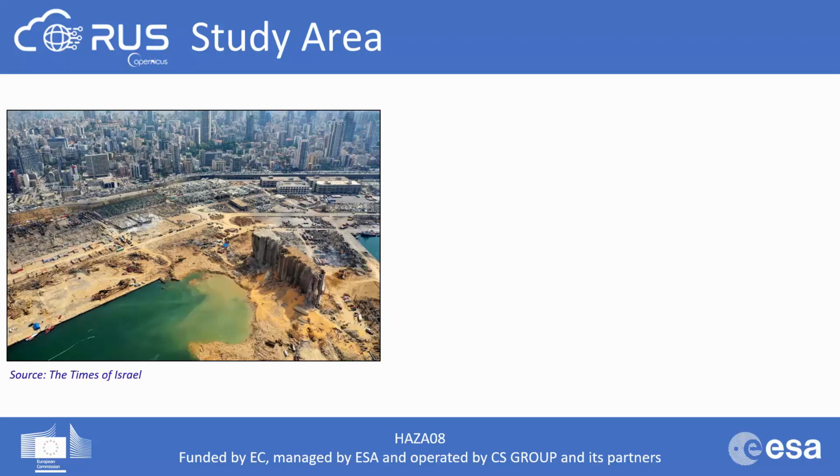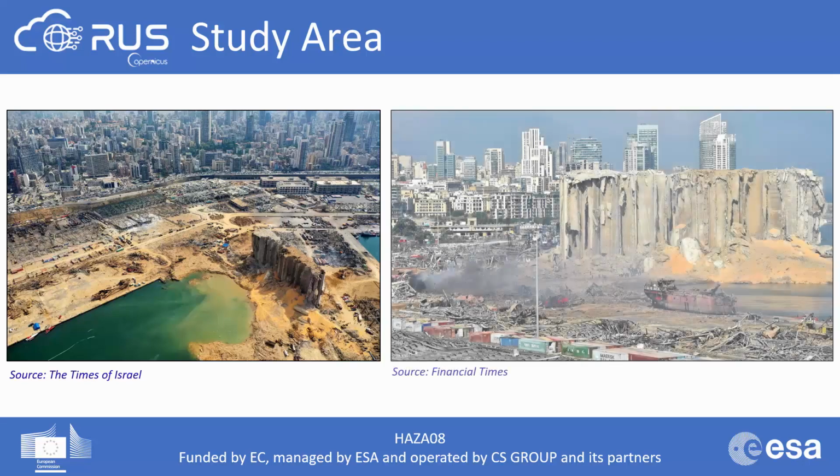It was detected as a seismic event of magnitude 3.3. It was felt in many countries such as Turkey, Syria, Israel, Palestine, and parts of Europe, and was heard in Cyprus more than 240 kilometers away. The Lebanese government declared a 2-week state of emergency response to the disaster.